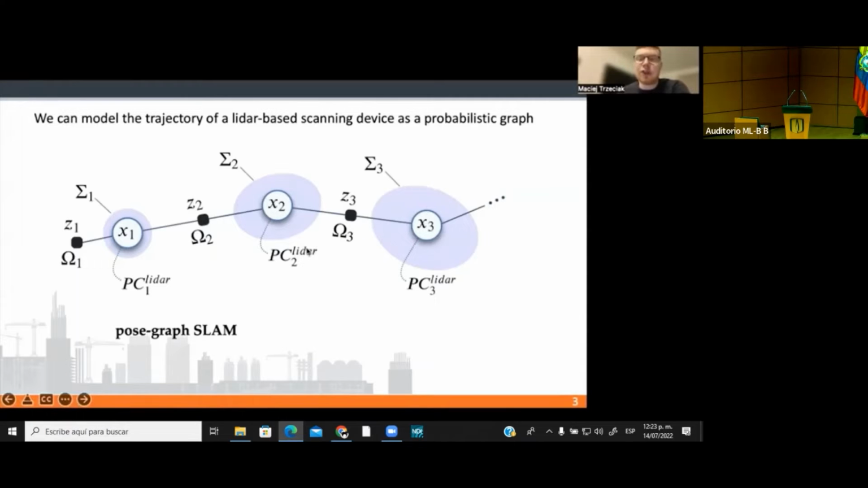And for each location, we can store the corresponding LiDAR point cloud, here marked with PC1, PC2, and so on. And these LiDAR scans can make up the whole point cloud of a building if we compute the locations of the scanner correctly. And what's interesting is that we can also compute marginal covariances of these locations, here marked with sigmas. And those sigmas represent the uncertainty in the locations of the scanner.